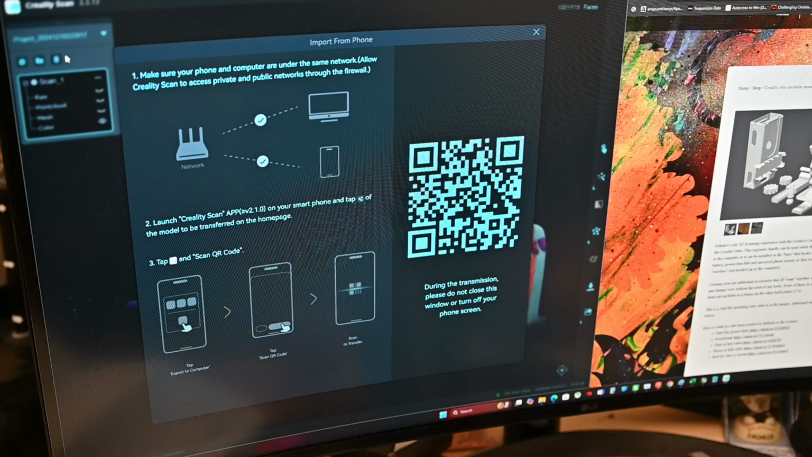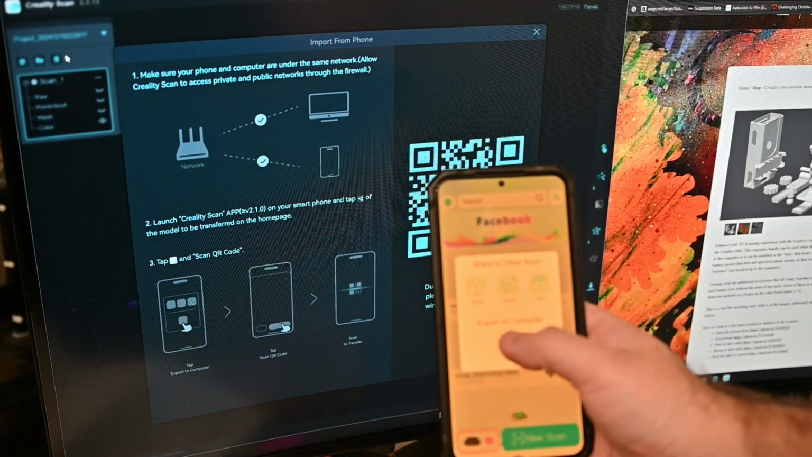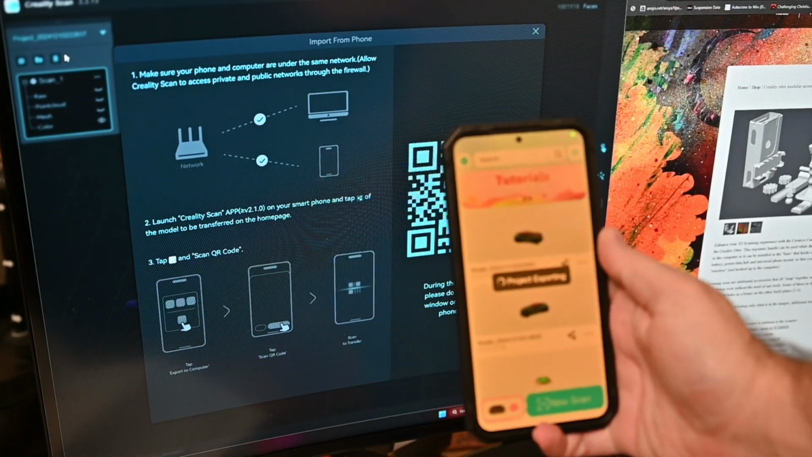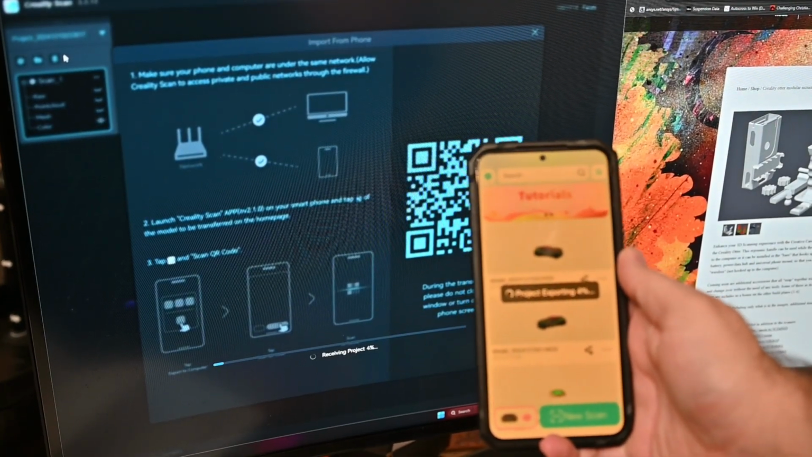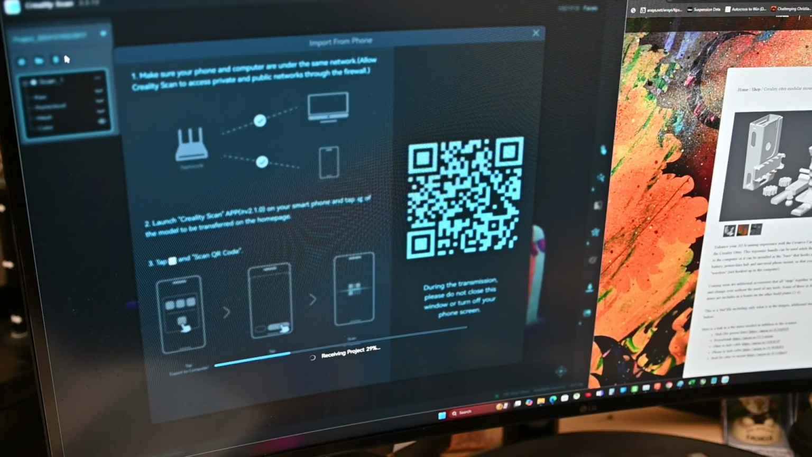So one of the things that I really like about Creality's, I'll say workflow, is how easy it is to import stuff from your phone over to the computer. You can see it reads the QR code really fast and starts transferring. And it's true that these are not the largest files, but it transfers pretty fast. And I find it much easier to get higher quality results from the models that I scan with my phone if I do bring them into the computer.